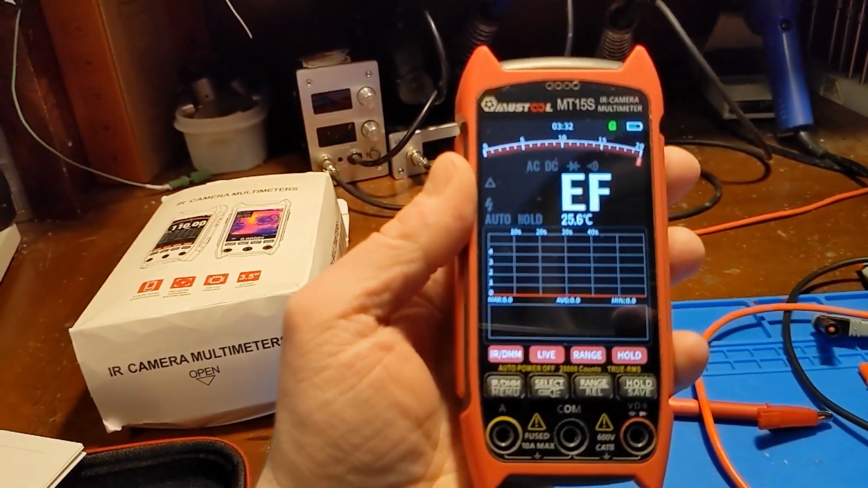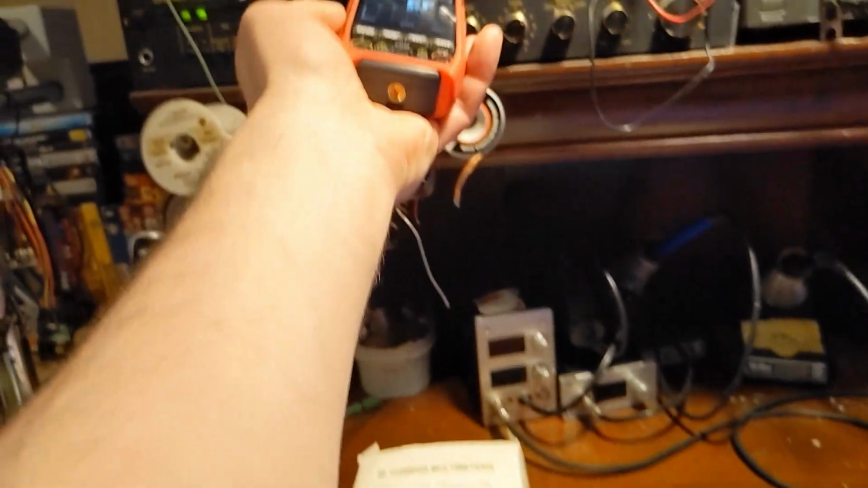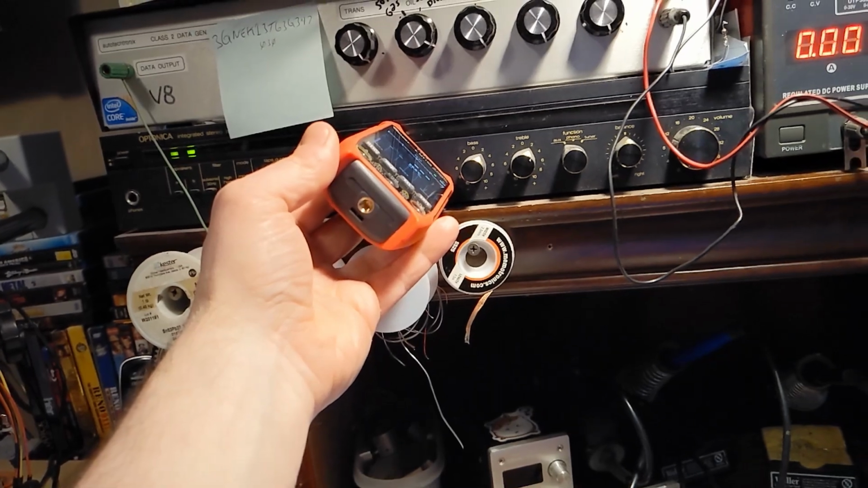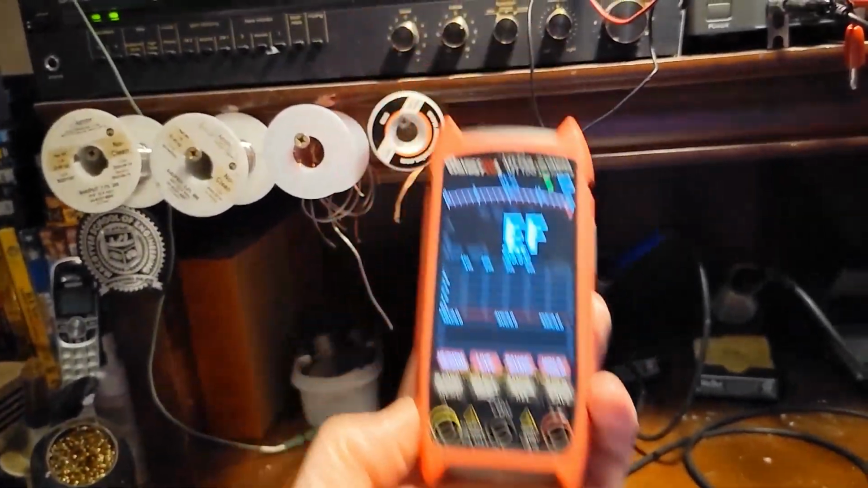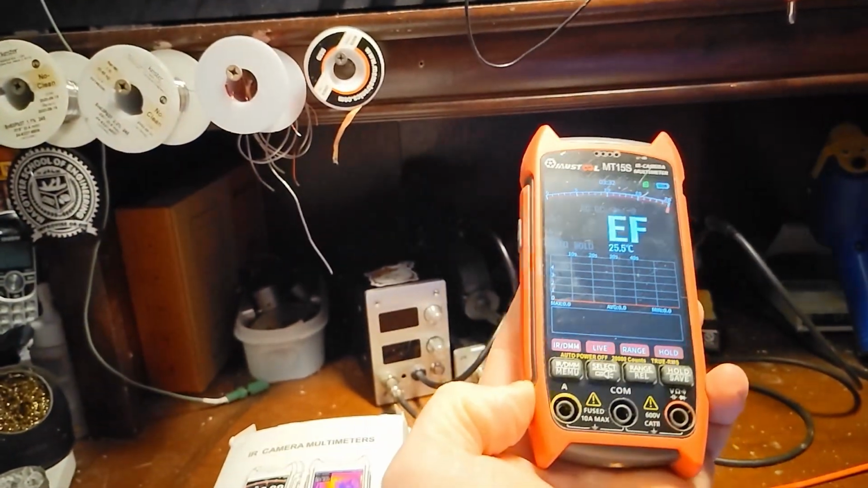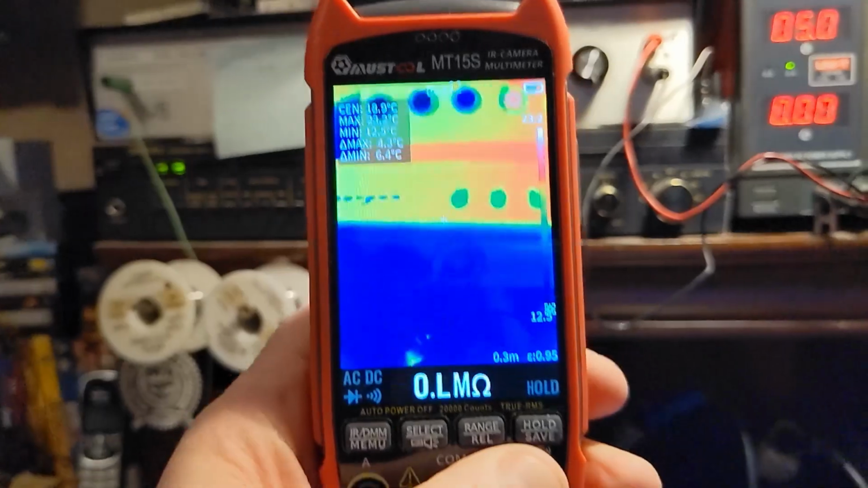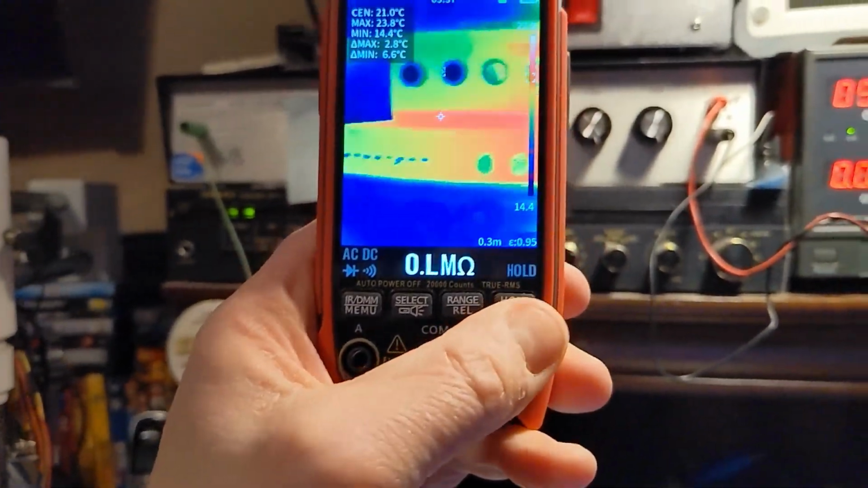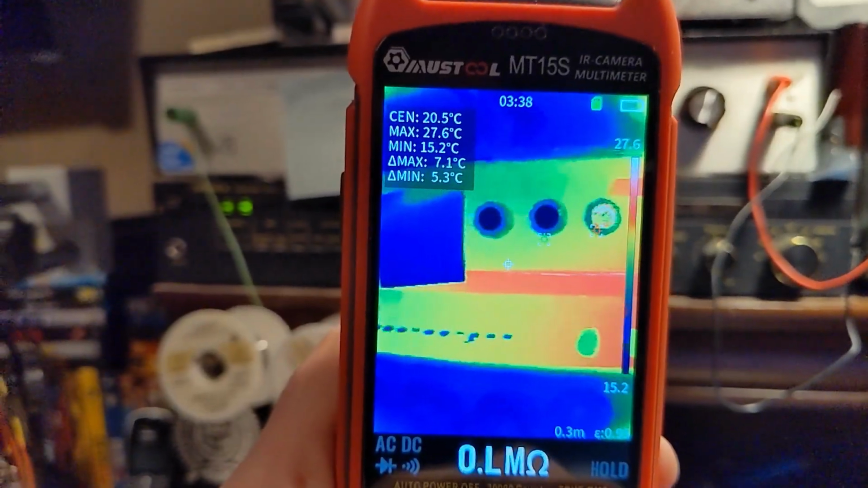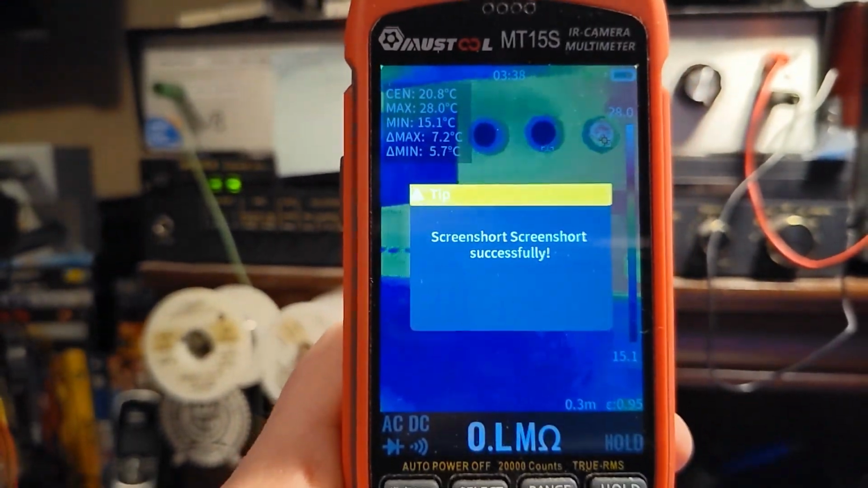Here's the non-contact voltage detection. Yeah, there you go. It's picking up the high voltage from my stereo. So you could use that to see if an outlet is live or dead without having to actually stick meter probes in the outlet. It does have an SD card in here somewhere and it can save. If I push and hold the save button, it will take a screenshot. There it is.